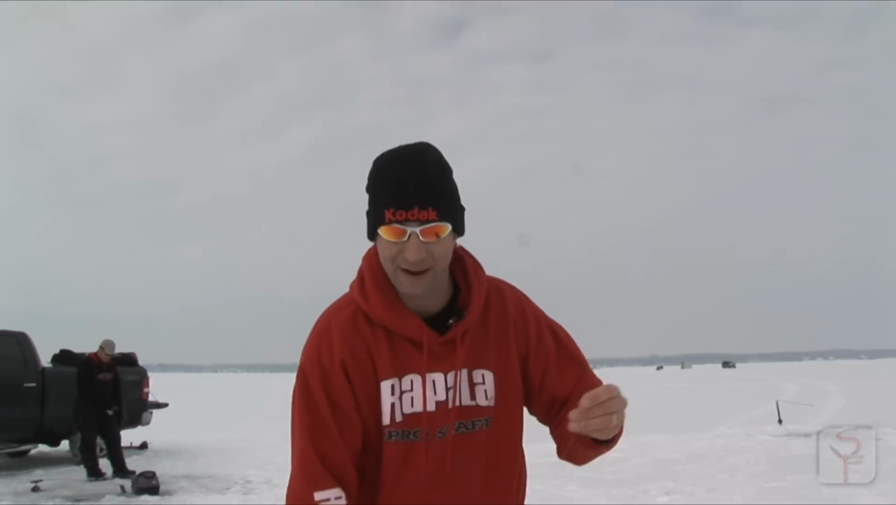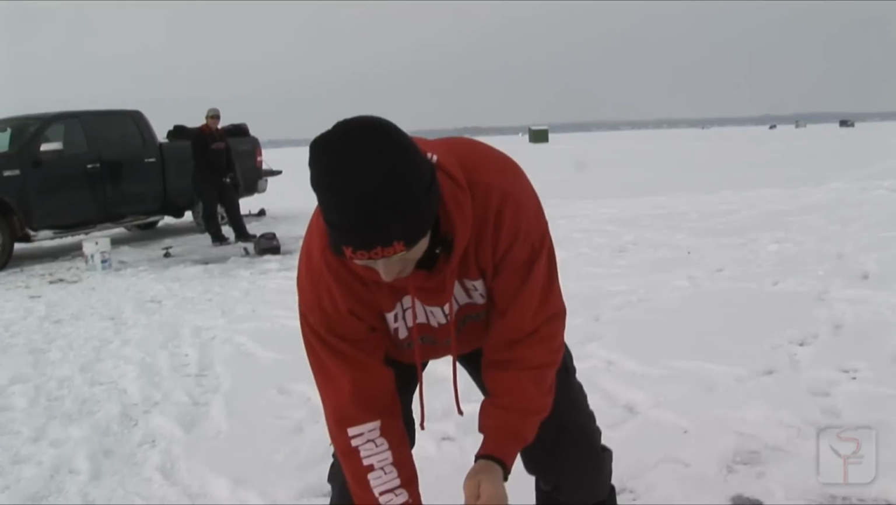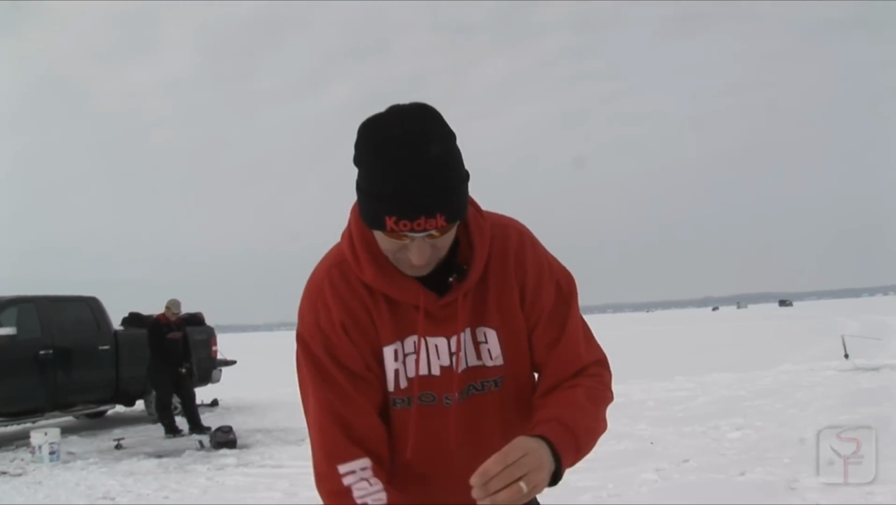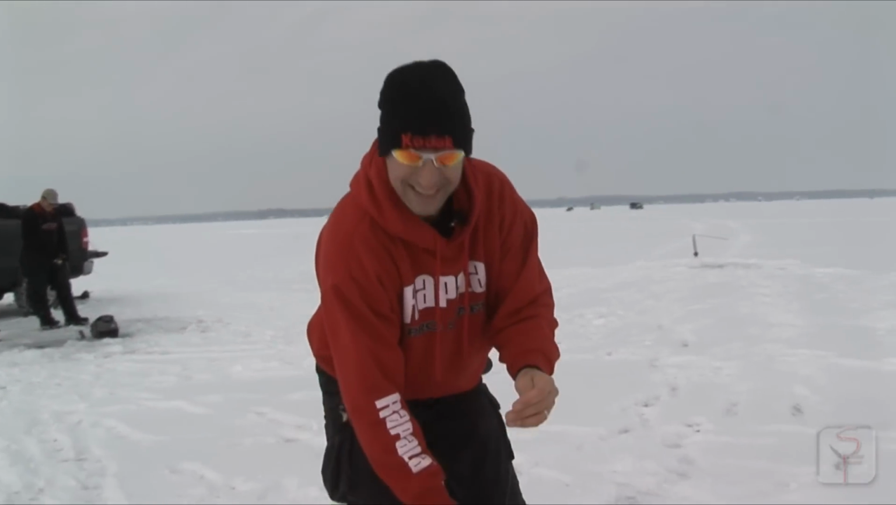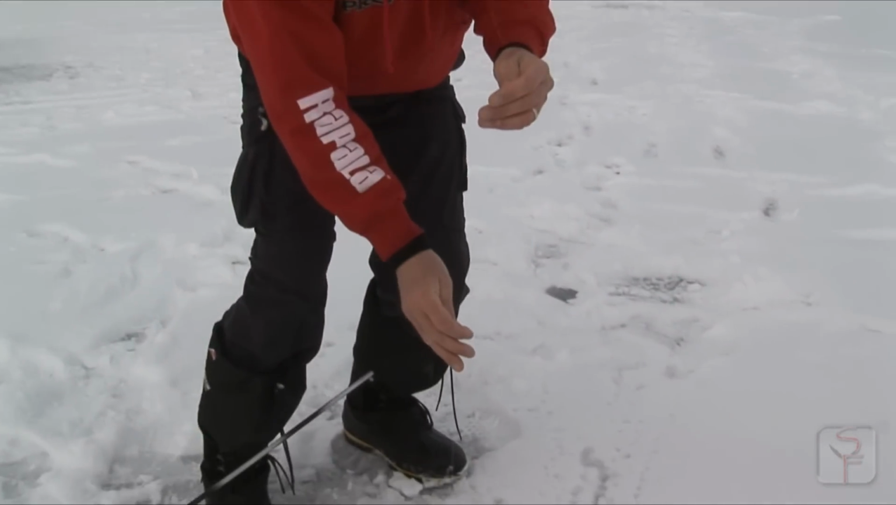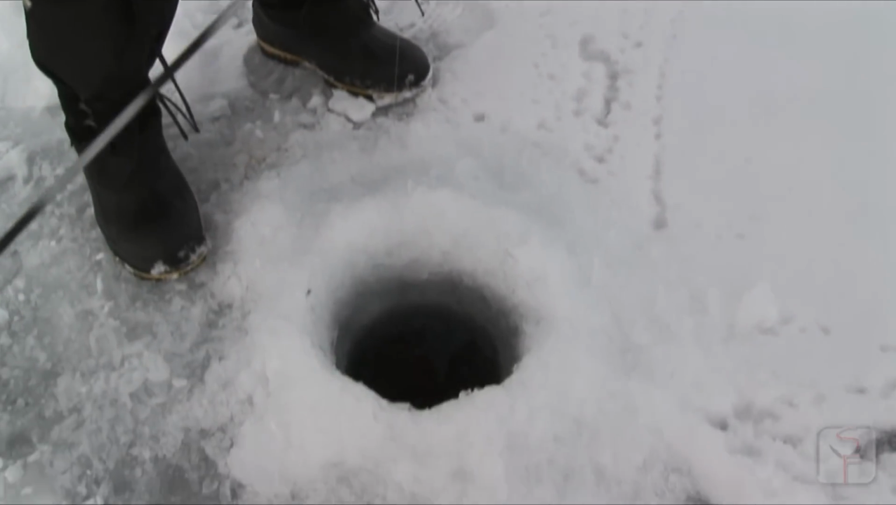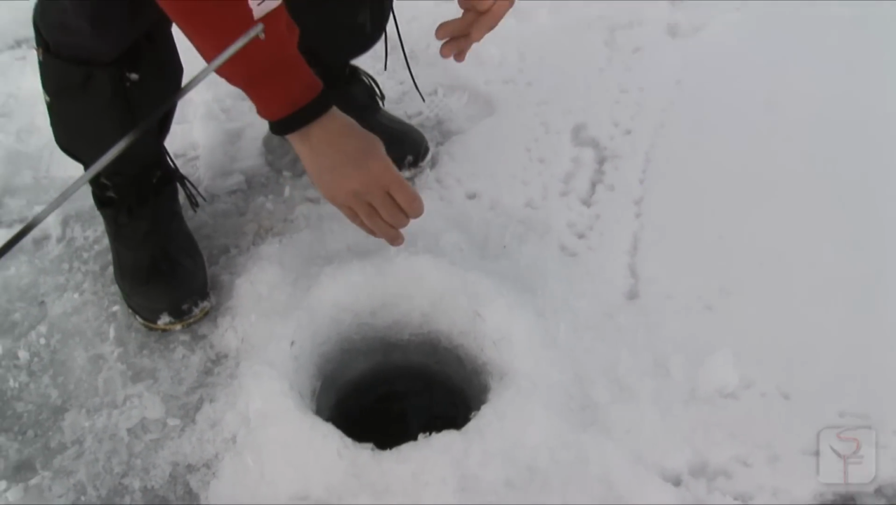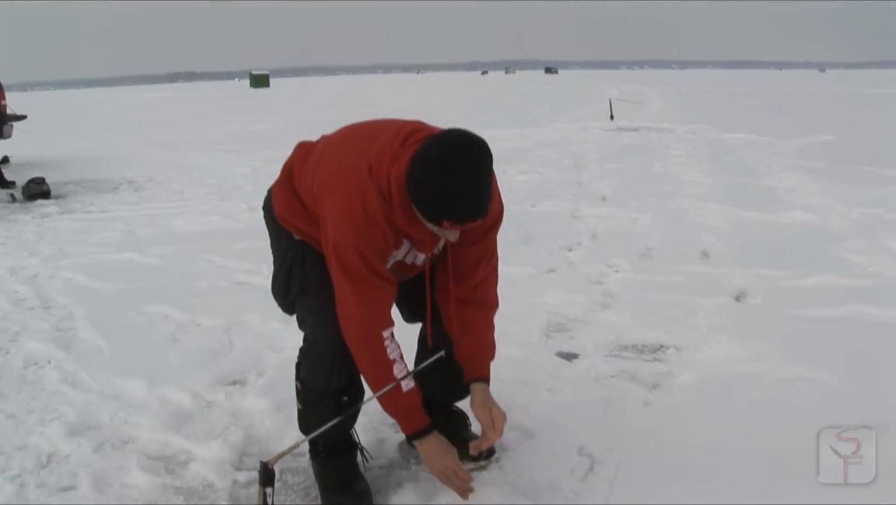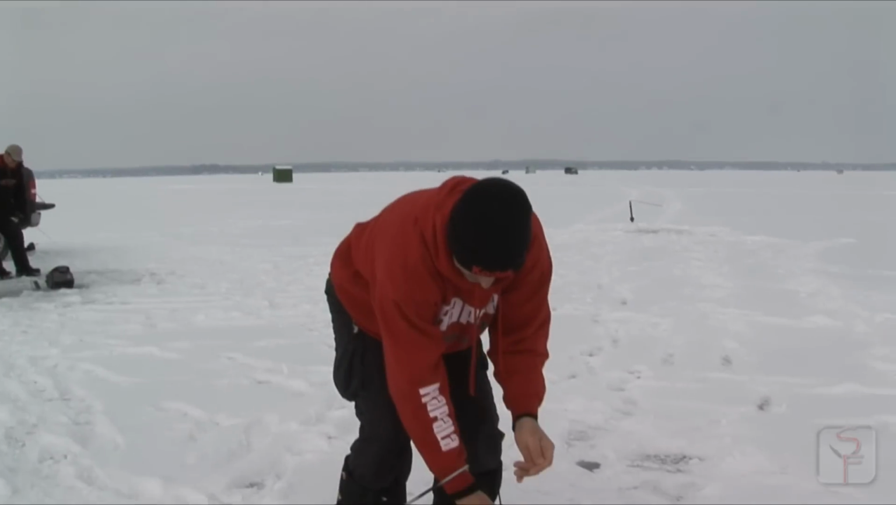I'm actually feeling every little thing because the line's in my hands. Whoa! Oh, it's running. This is cool. If you've never felt a fish on a hand bomb like this, you got to try it. It's a lot of fun, isn't it, Tony? Look at him go. I think this is a solid fish, Tony. Look at him run. He's dogging, Tony. This could be a Laker. Whoa! Tony. Oh, dude, this is a good fish.